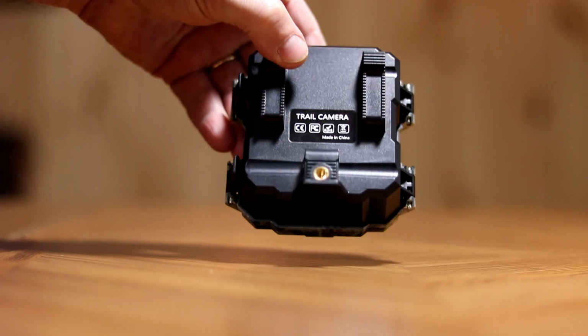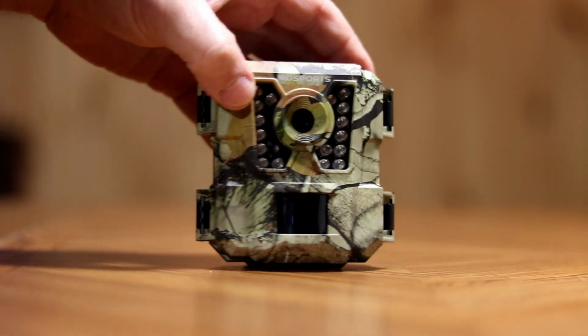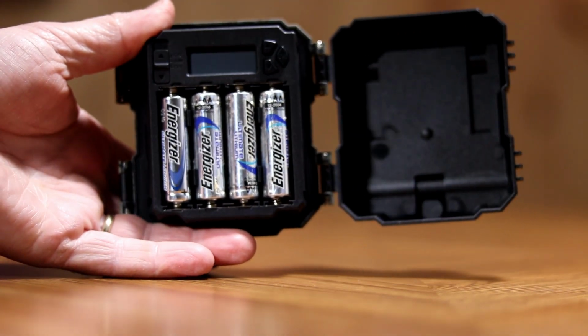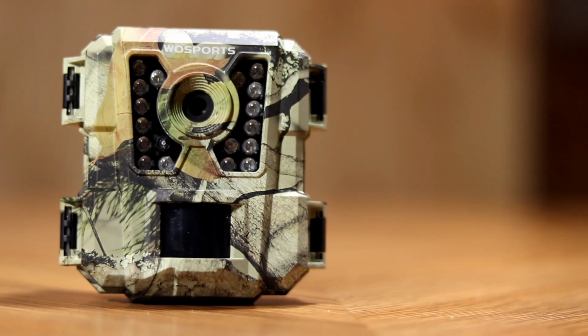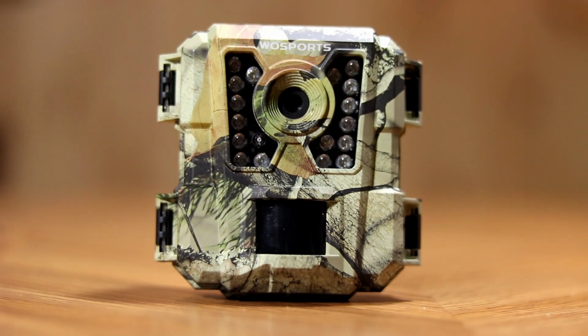It does have a place for a security cable, so that's a huge plus, whereas this trail camera did not have that. This takes 4 AA batteries, and it takes a full-size SD card. So if you don't like messing around with the mini SD cards, this camera would be good for you.